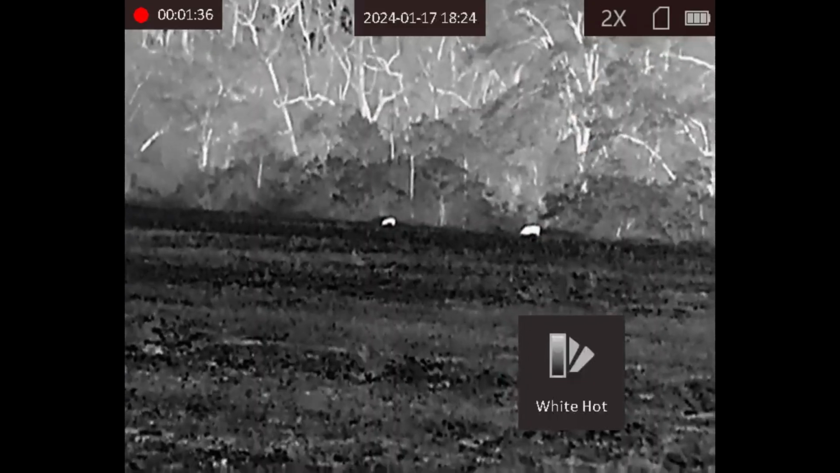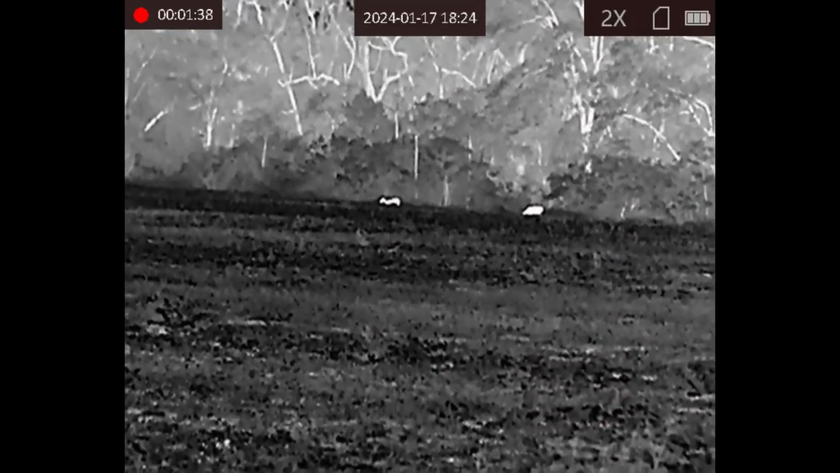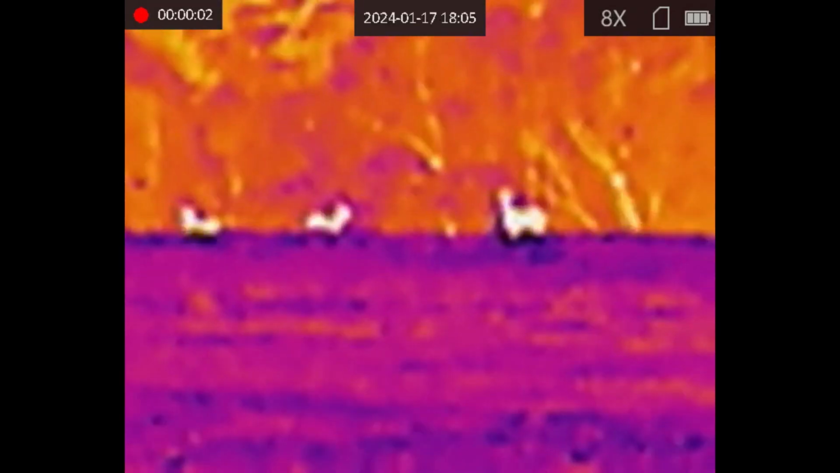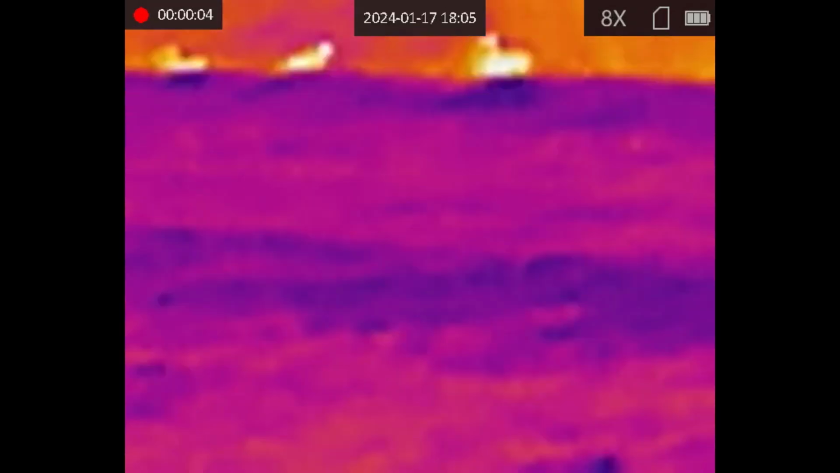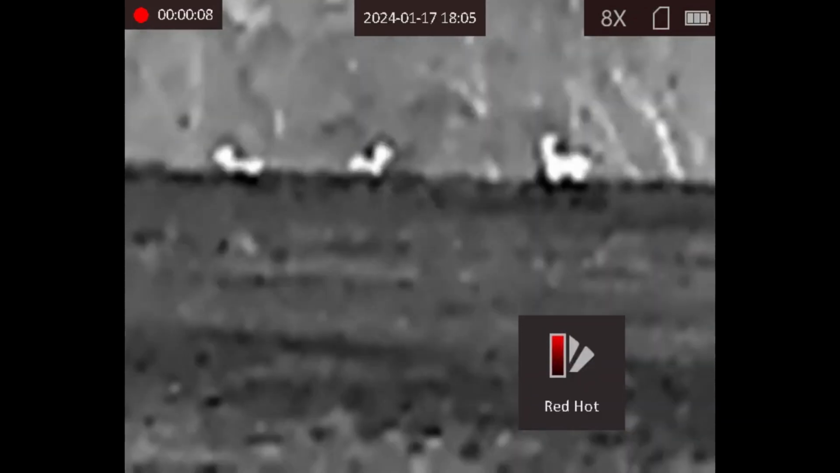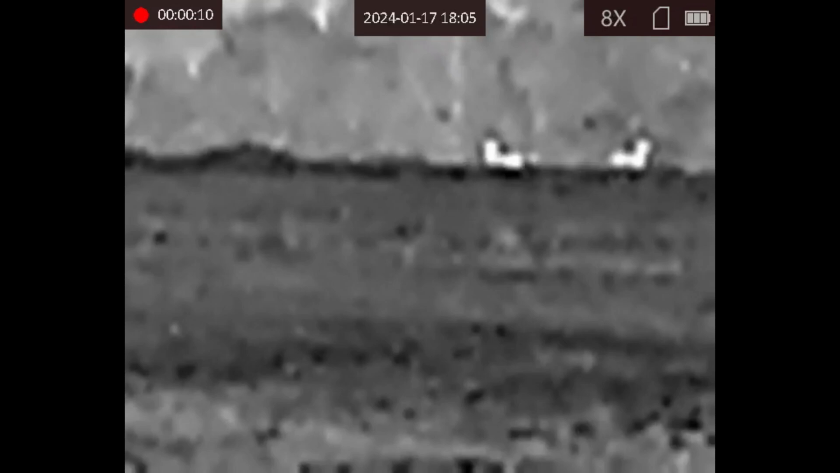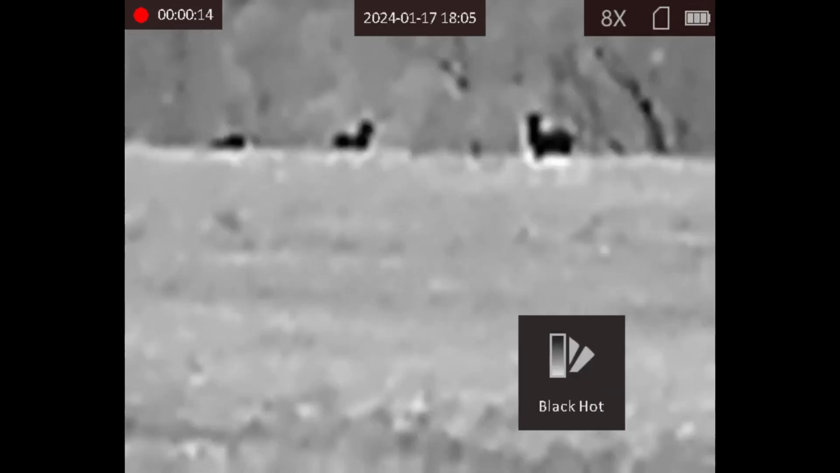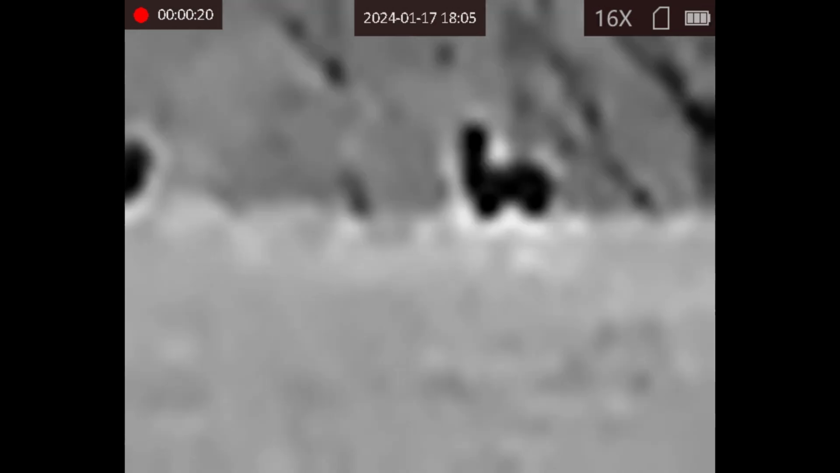So as you see on the battery, there's basically 3 bars on the battery. I left it on for approximately 5 hours, and I only used 1 bar. So I think it would exceed that 7.5 hour runtime. There you can see the 16. You can make out the animal.